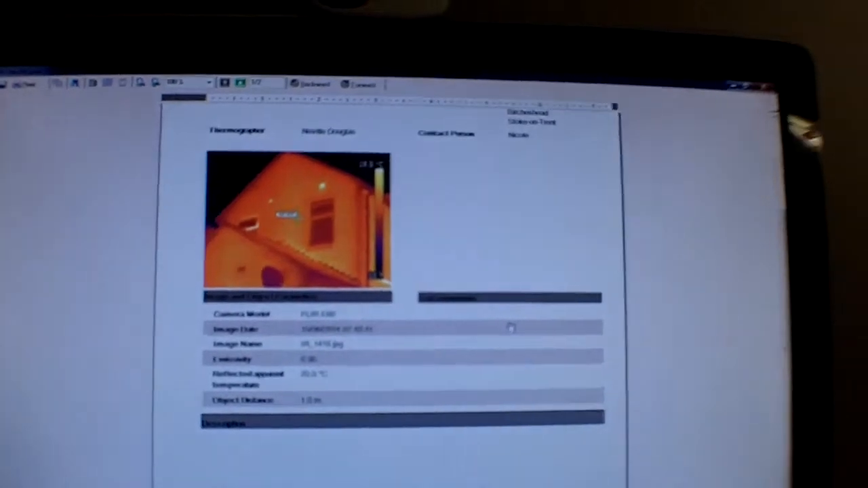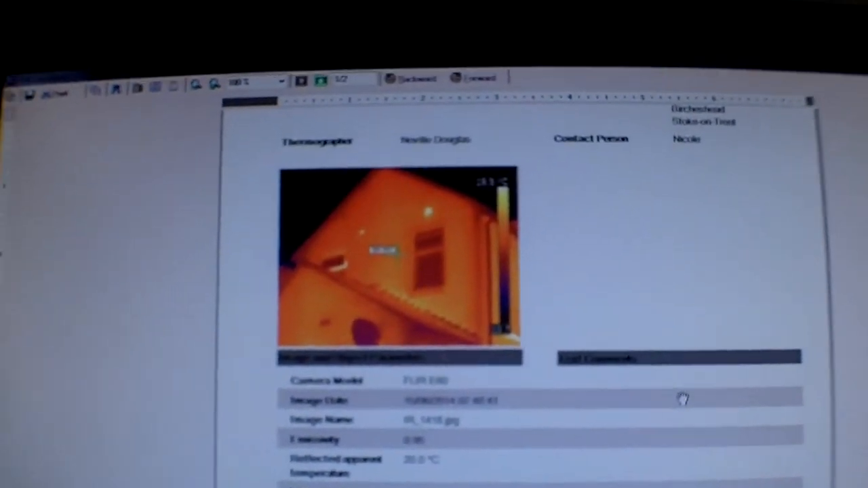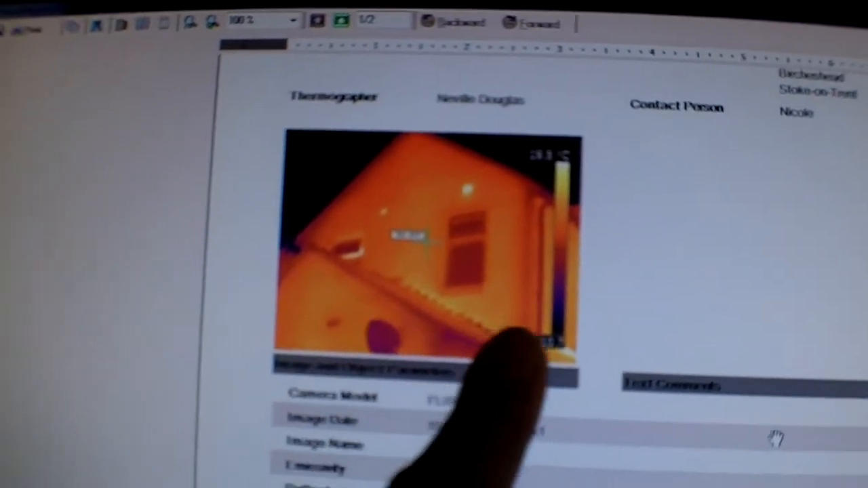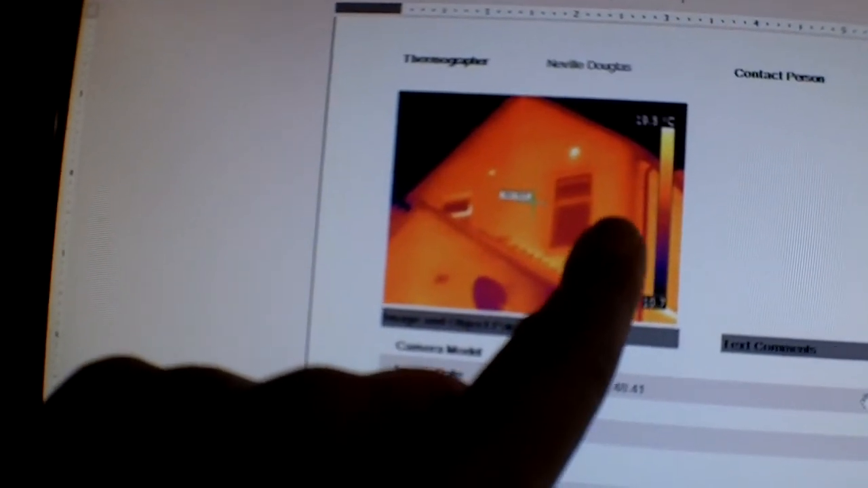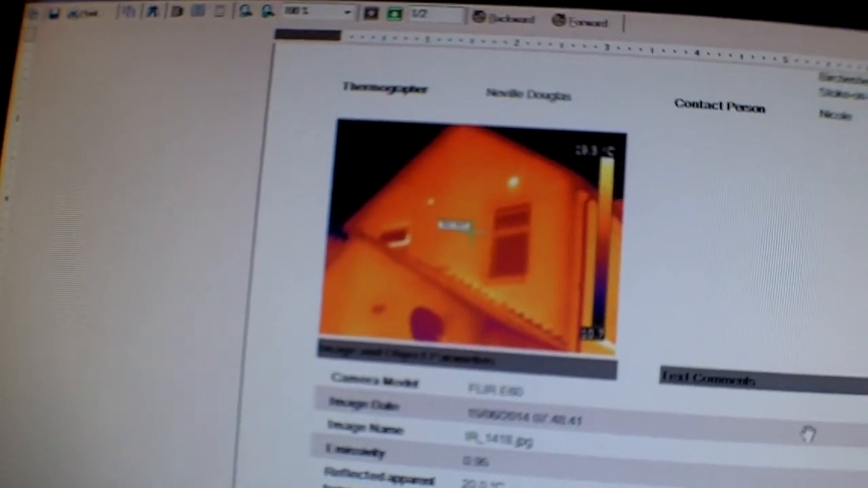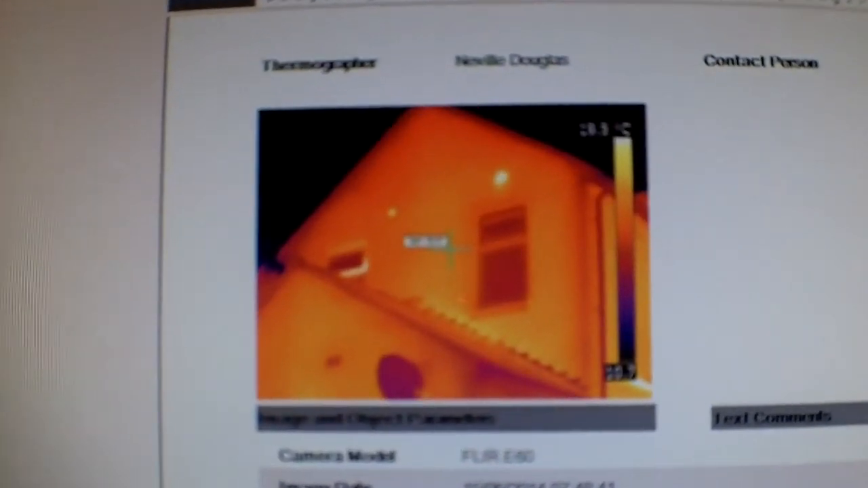Okay, so this is the image that I was talking about in the video. I'll try and get a little bit closer for you. As you can see there, as you look around the window, that's where the rain was penetrating before. I wouldn't say damp, but rainwater was penetrating before.